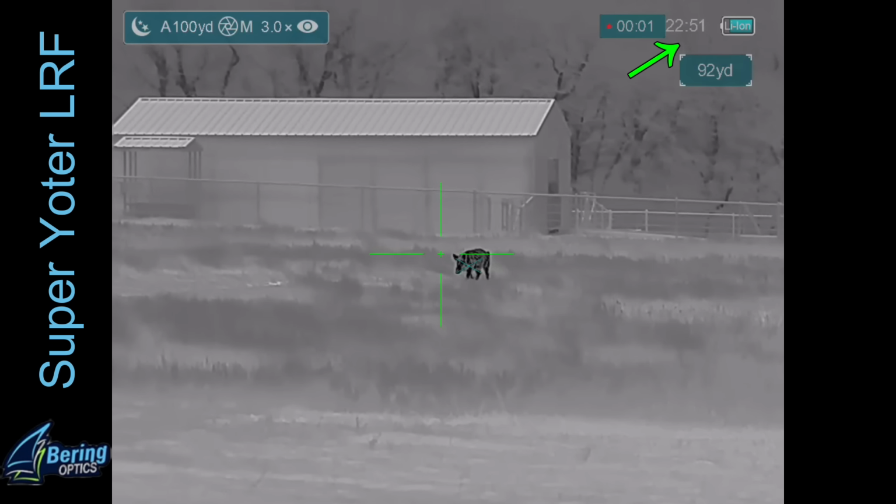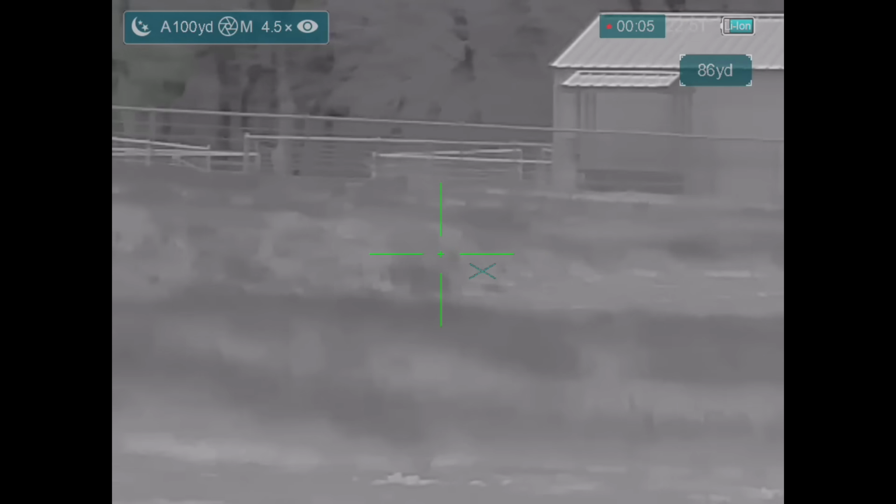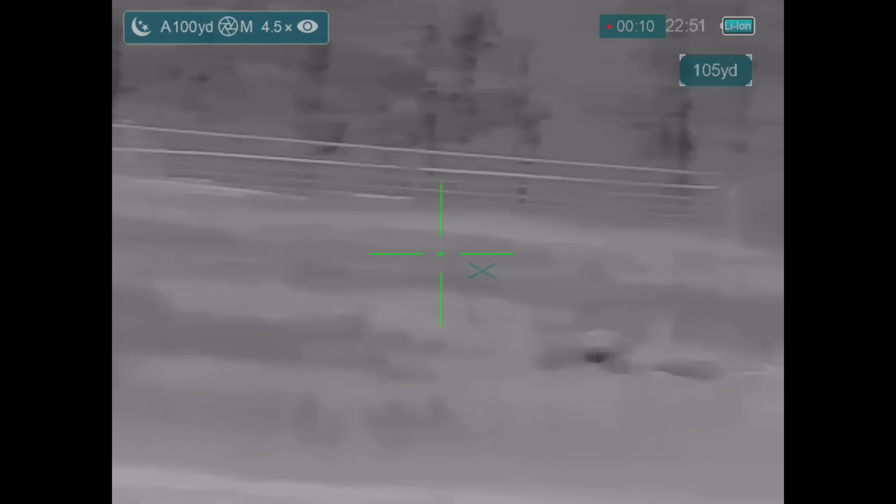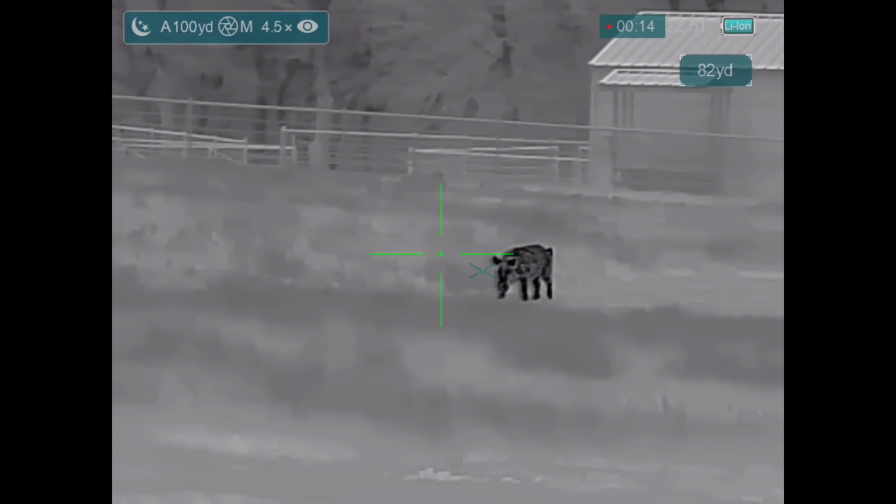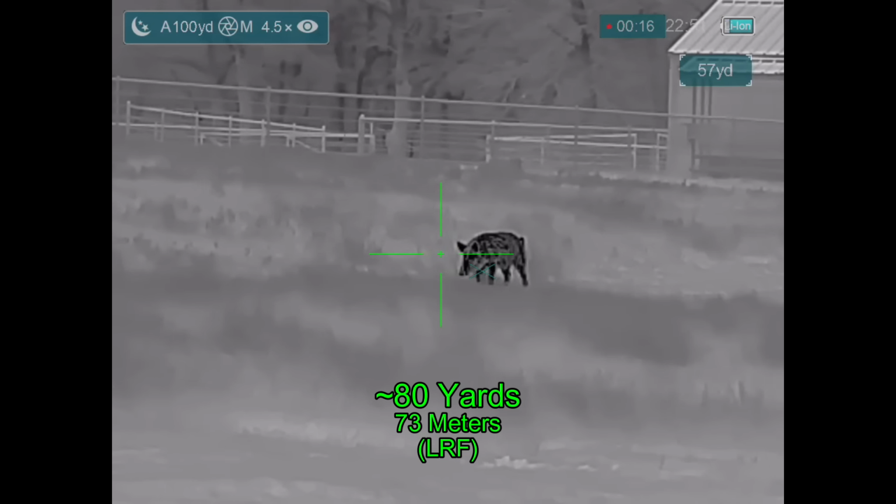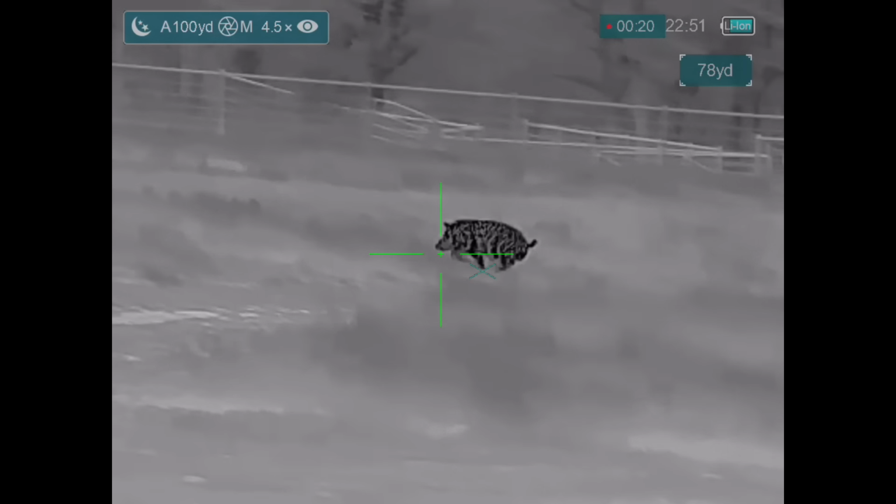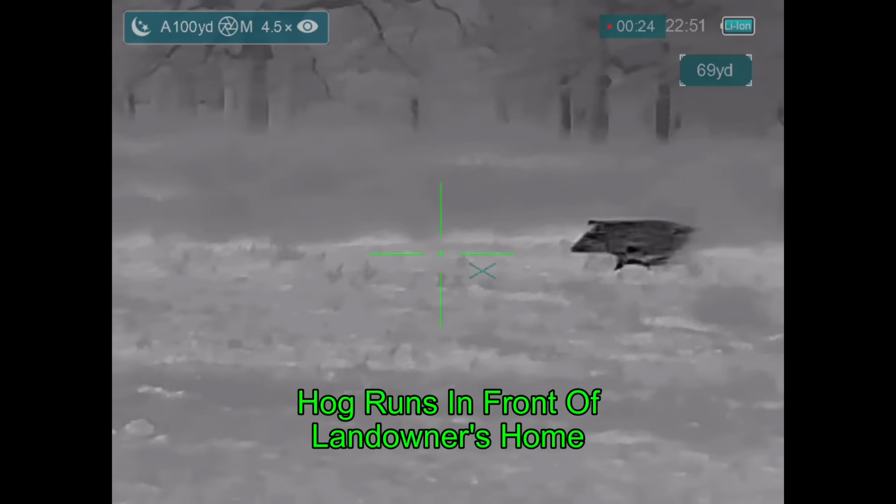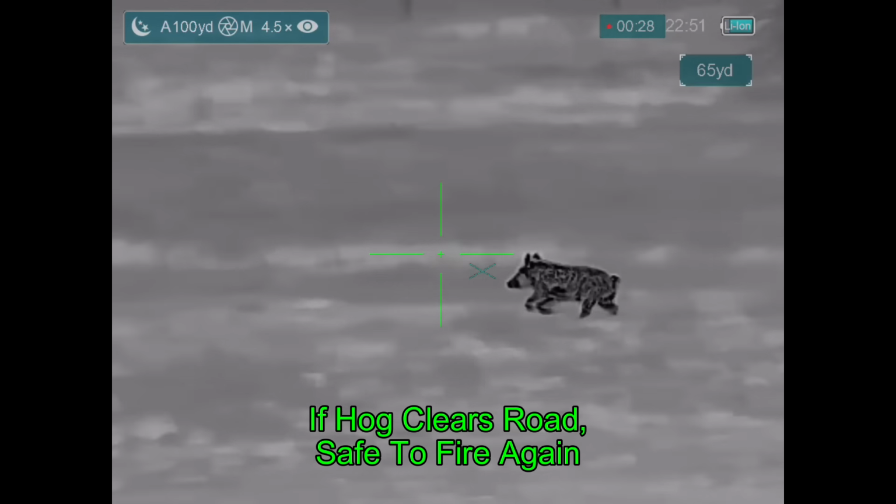So here he is coming out from the other side. Notice the time. It's 31 minutes later. I need for him to clear the barn before I take the shot. That's looking pretty good. Now I'm going to let him run here because he's going to pass in front of the homeowner's house in the distance behind the woods. And I'm going to wait till he crosses the road before it's going to be safe again.